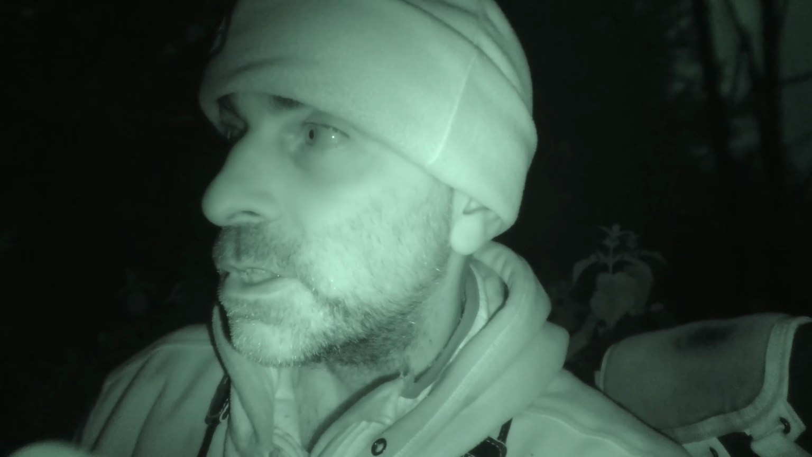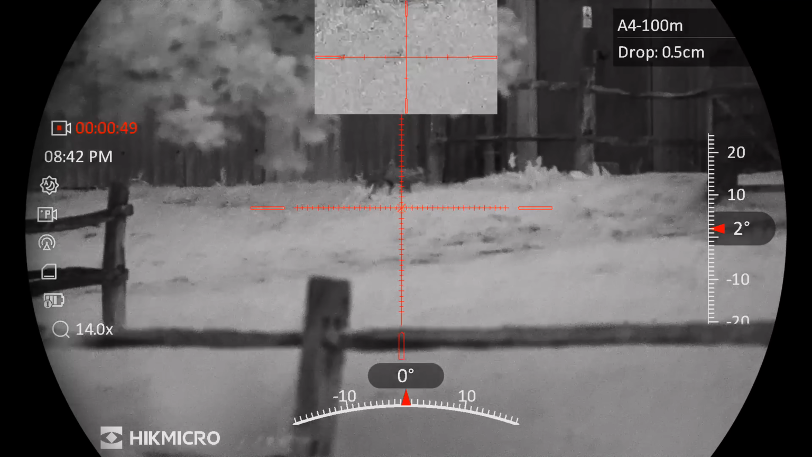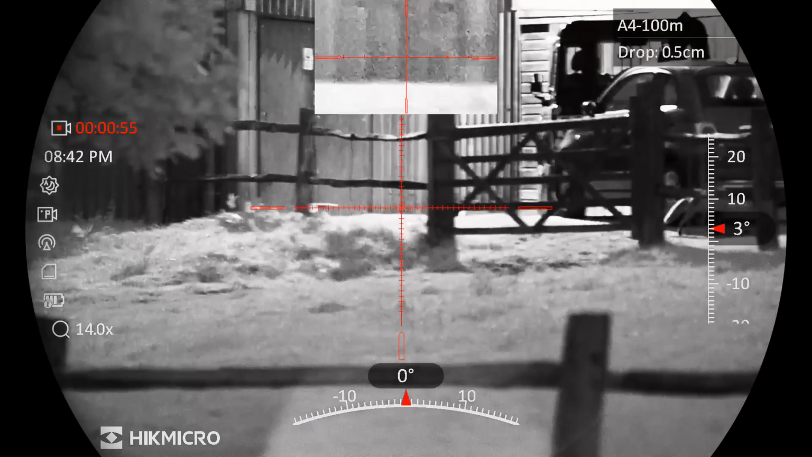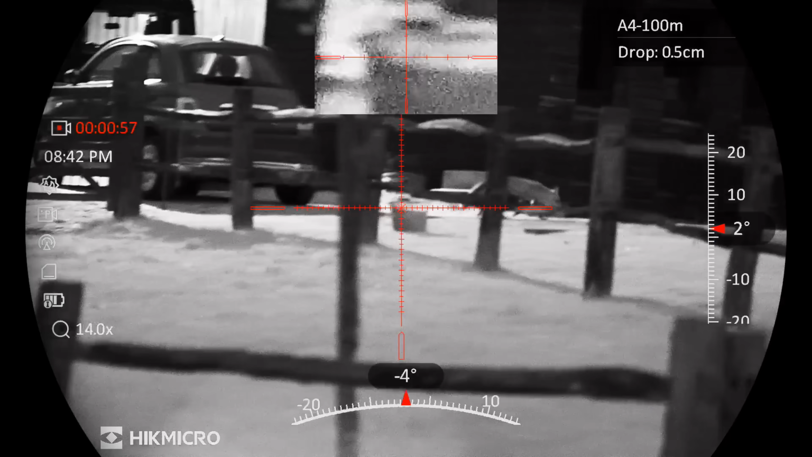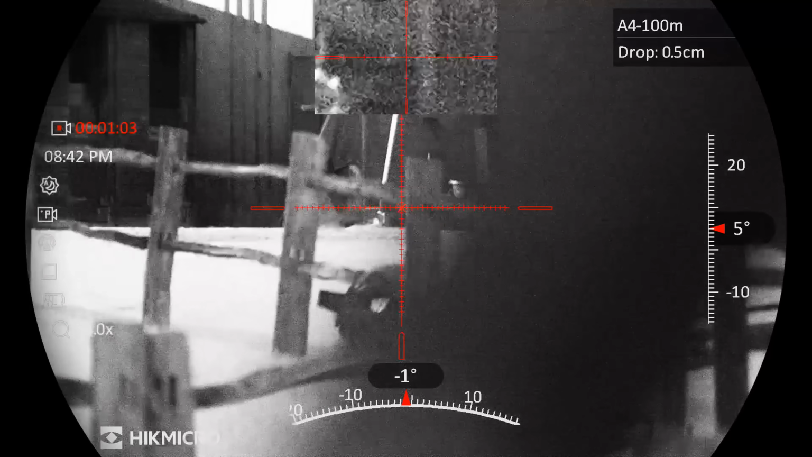So I just see a fox just go around the back of the barn there, and then probably two minutes later I've just heard a shot from Matt, so hopefully he's managed to get that one. So fingers crossed, that's the first one down. So Matt's managed to shoot the vixen here.